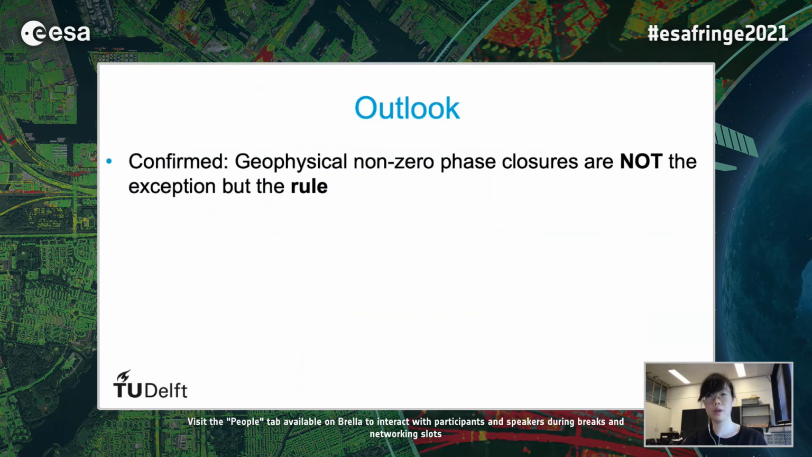To wrap up, we conclude that we confirm the hypothesis we made before: that geophysical non-zero phase closures are not the exception, but the rule. And based on the results, they are the next step for our research.